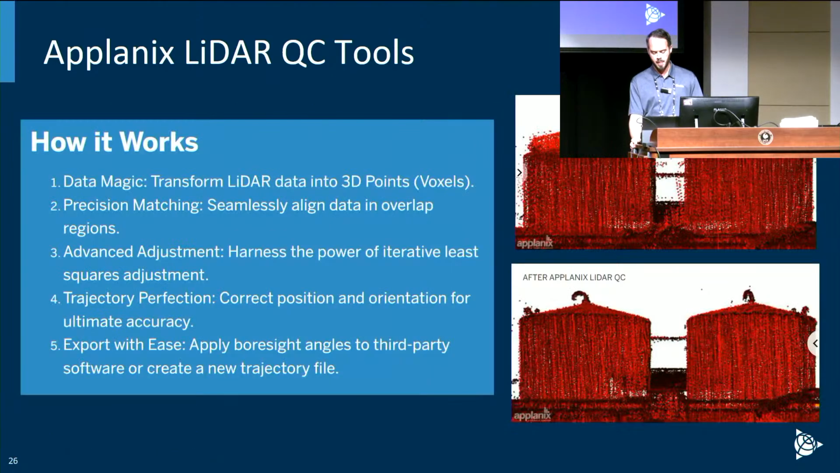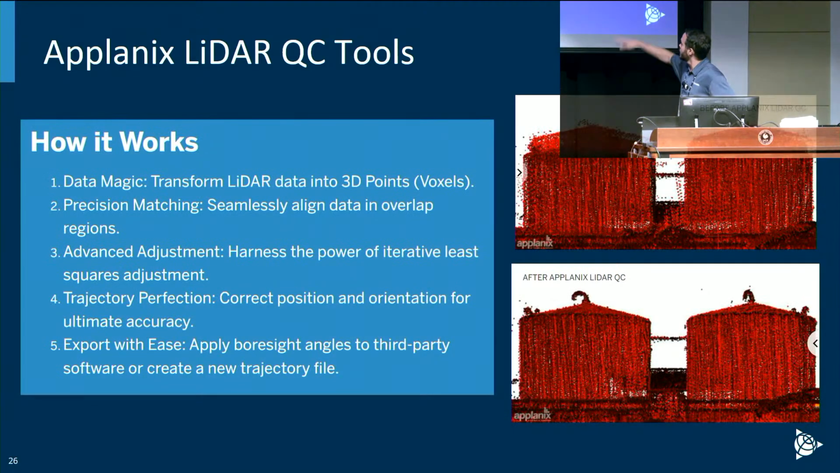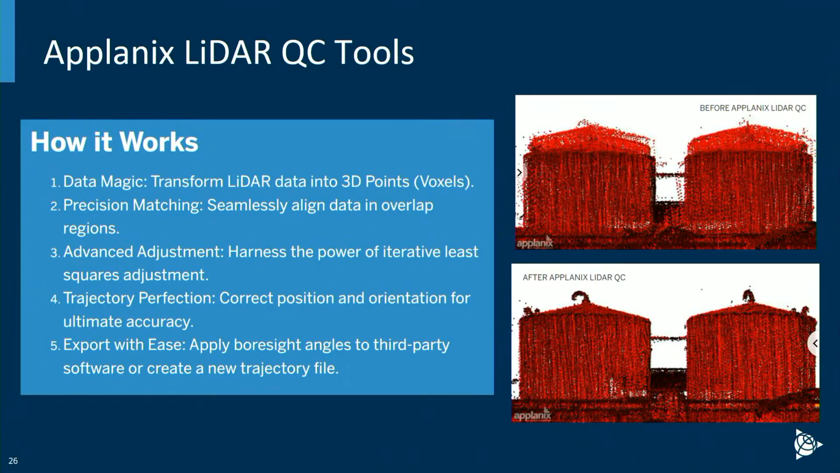And here are some examples: you have all this fuzzy data up top, and then once you run this tool, it brings it all together. What it's doing is essentially transforming the LiDAR data into a bunch of voxels. They're using LiDAR clusters, turning them into voxels, and then aligning these in areas where they have any overlap. They're tying it down, again, based on positional RMS, PDOP, whatever run was best. And then they're using their ProPoint technologies to tie down the data further in areas where you don't have overlap.